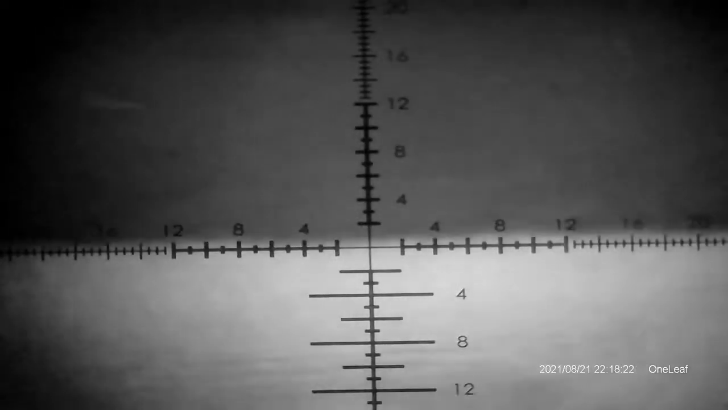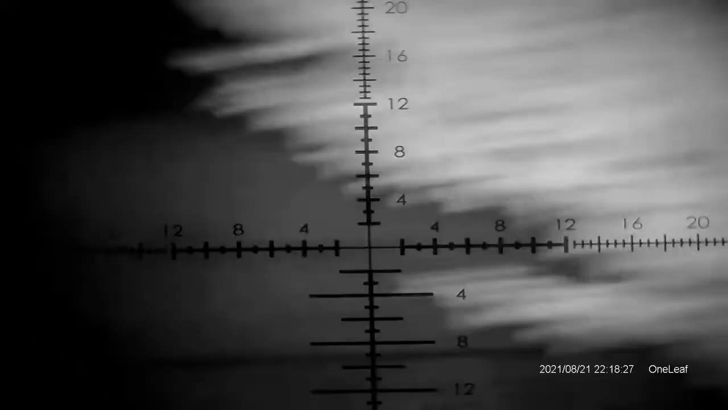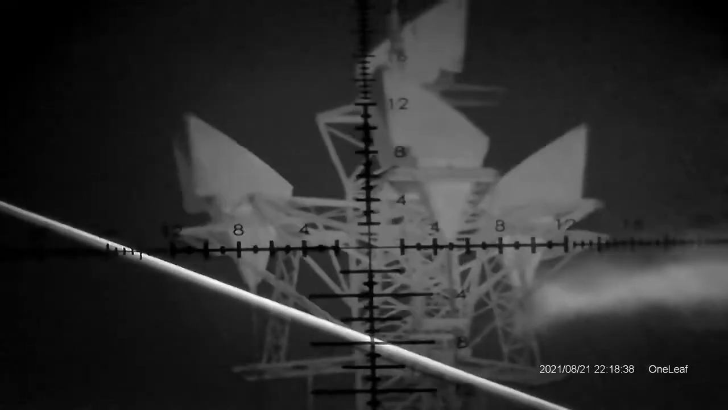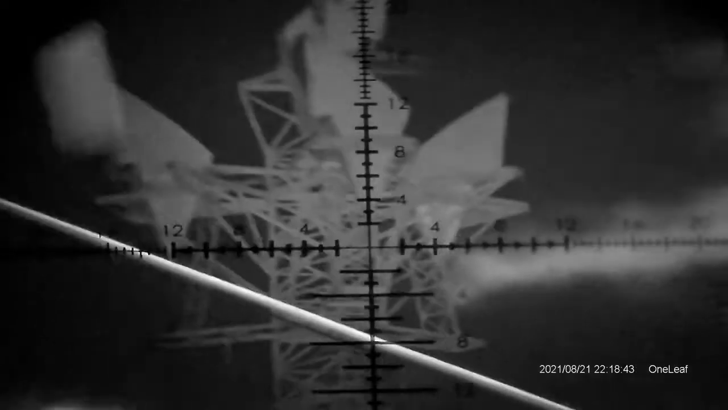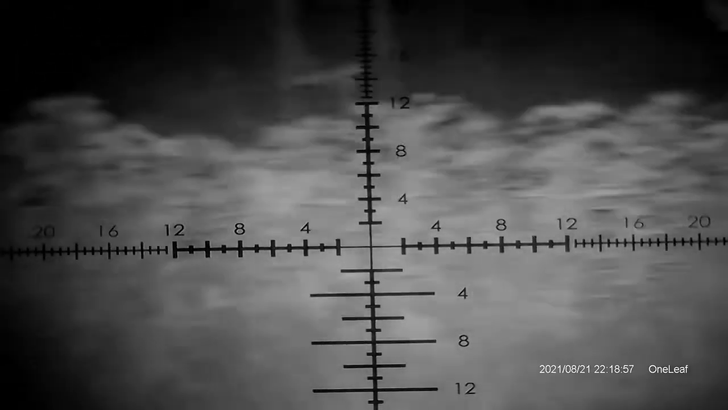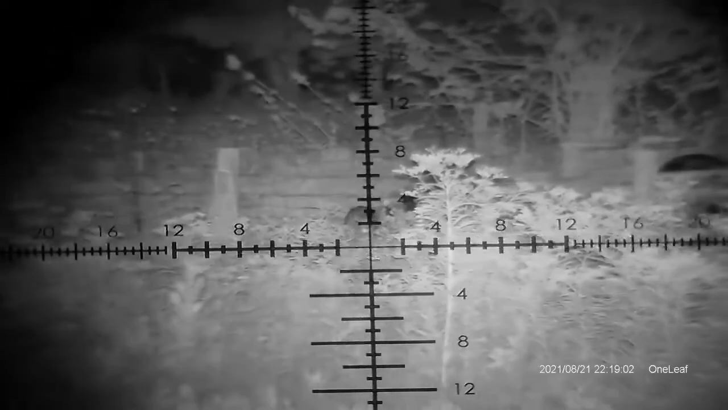I'm going to swing the rifle here on setting 6 and try to find this tower that was about 250 to 300 yards away. Kind of hard to see out here at night by the naked eye, but I think I can find it in the scope. There it is. That's what we saw earlier. Shows up really well, about 300 yards. I think the box on this said visibility out to 328 yards, but I don't know, be interested to test that. I think it might be a little more capable of that, really.